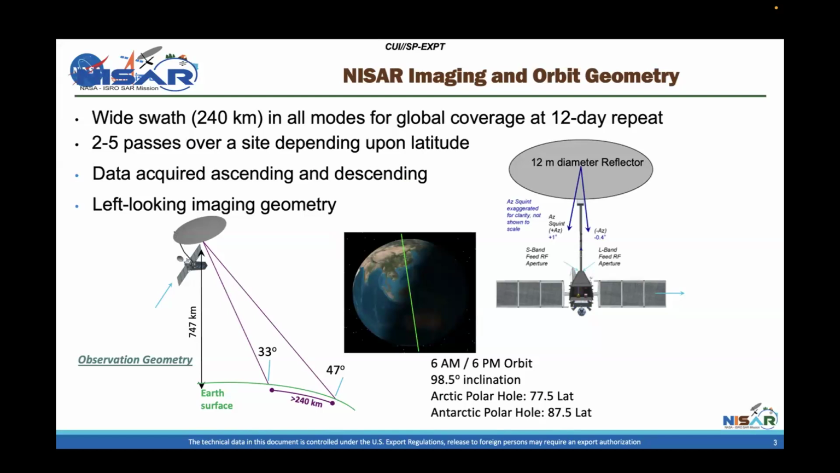And one thing that is also really interesting is that we're going to be a left-looking geometry. So most of the satellites that are operating now, most of the missions are right-looking. So because we're left-looking, we hope that will give us a chance to have a better resolution for 3D deformation. If you combine NISAR data with data from other missions, it gives us a little bit more diversity in the observation geometry. So it should be very interesting too.